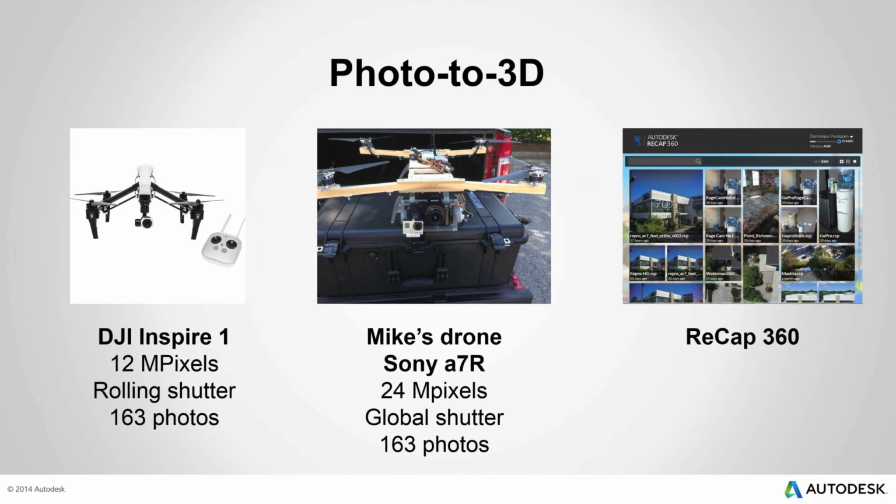It comes with a 12 megapixel sensor, which is a rolling shutter sensor. It is a rectilinear lens, not a fisheye lens, which is pretty good, so we don't have to defish those pictures. We flew this drone and collected about 160 photos. You will see the quality we get from that, and what flight path we used for the DJI.